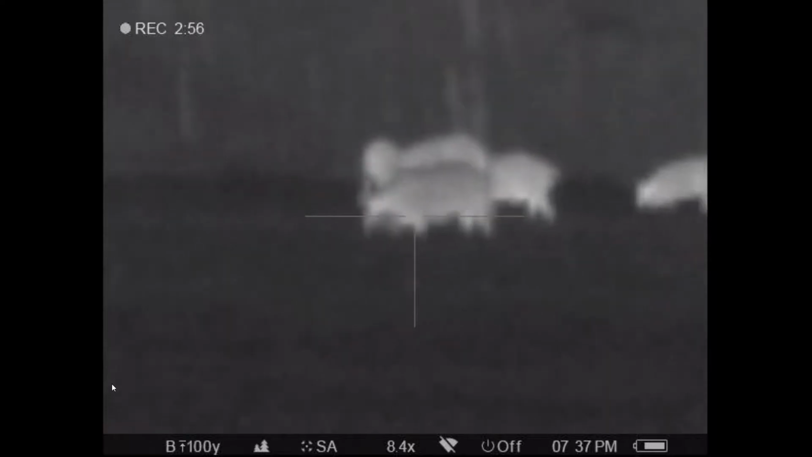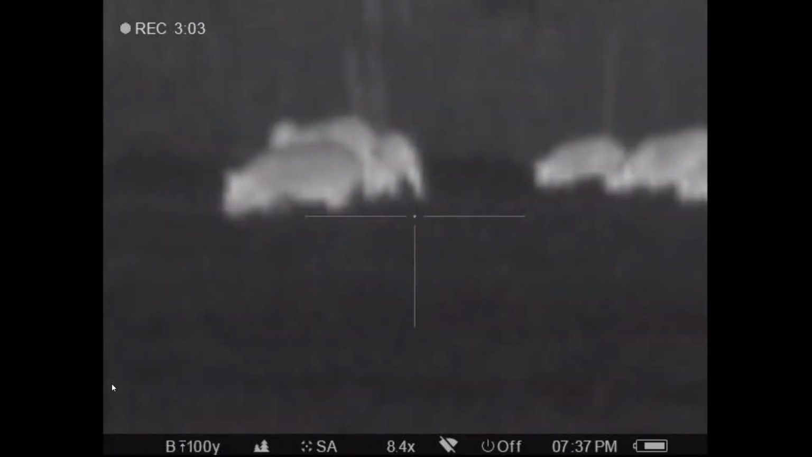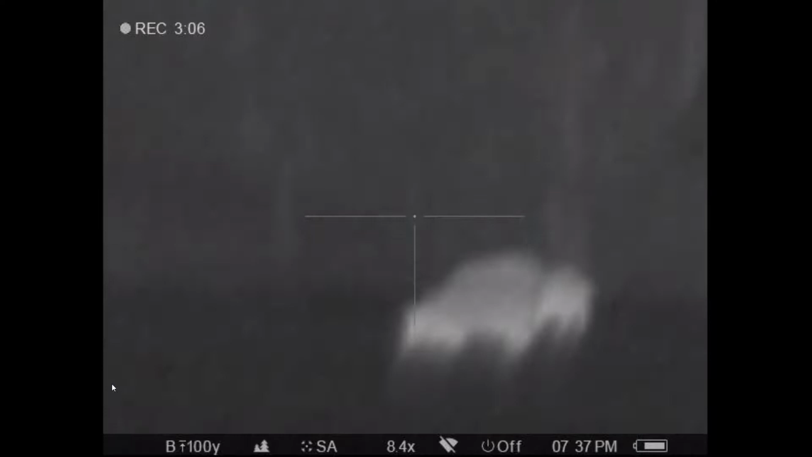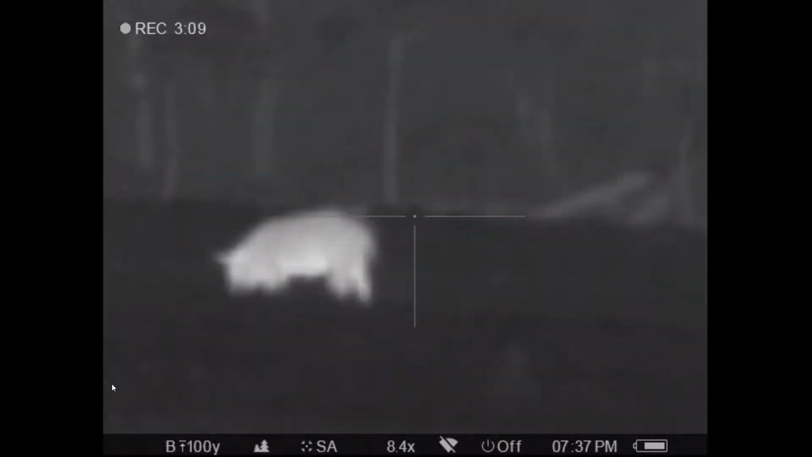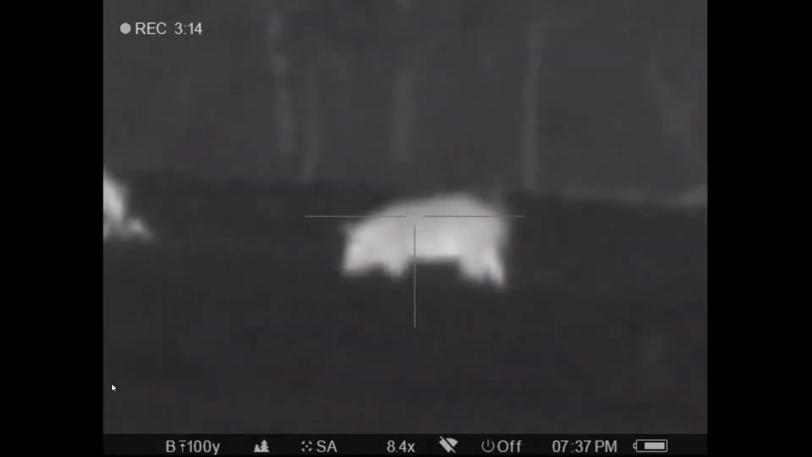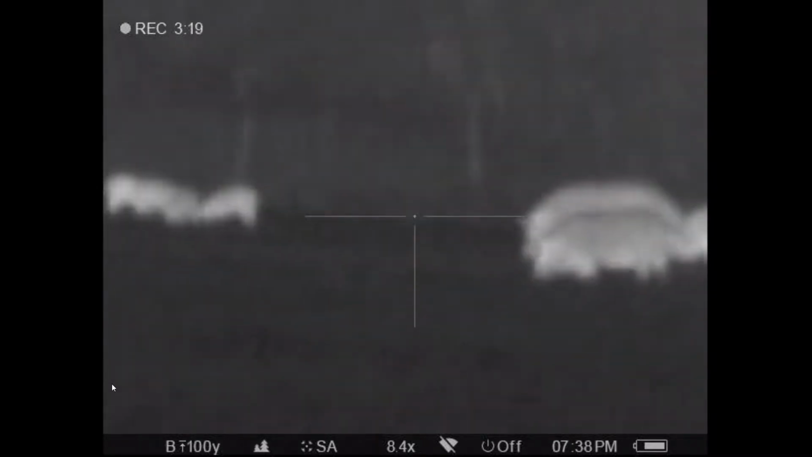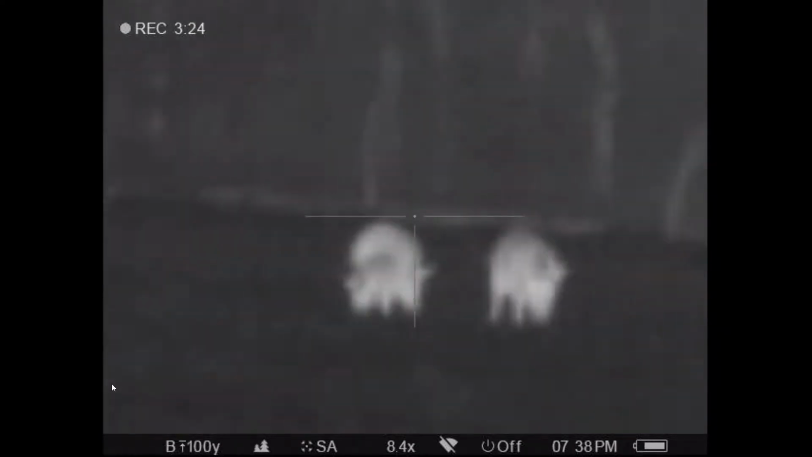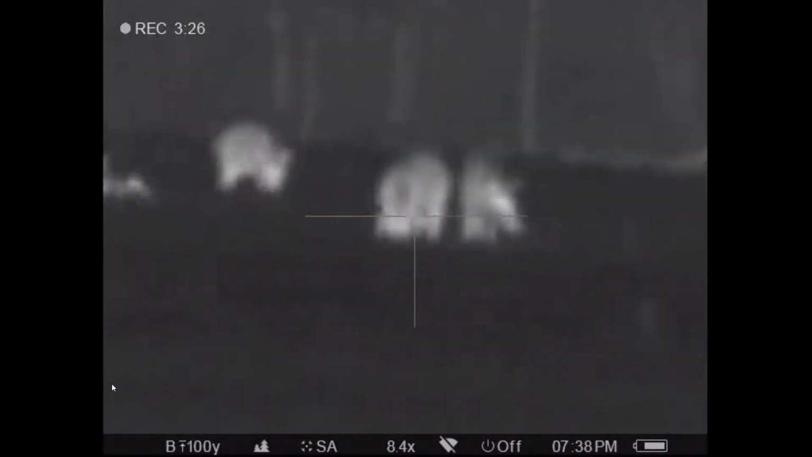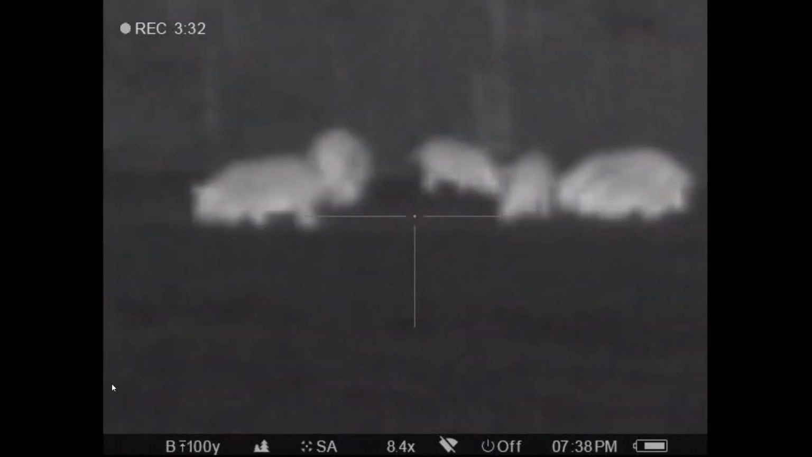Trestle's hog is on the far right. He wanted that big one, but the problem is it wasn't facing him. Do another nuck. I also keep my scope on semi-automatic nuck. That way it doesn't nuck in the middle of a shot. I still would like to get that big hog there, but it is just not going to cooperate. Now, if you can see, Trestle's hog is not in the right spot.